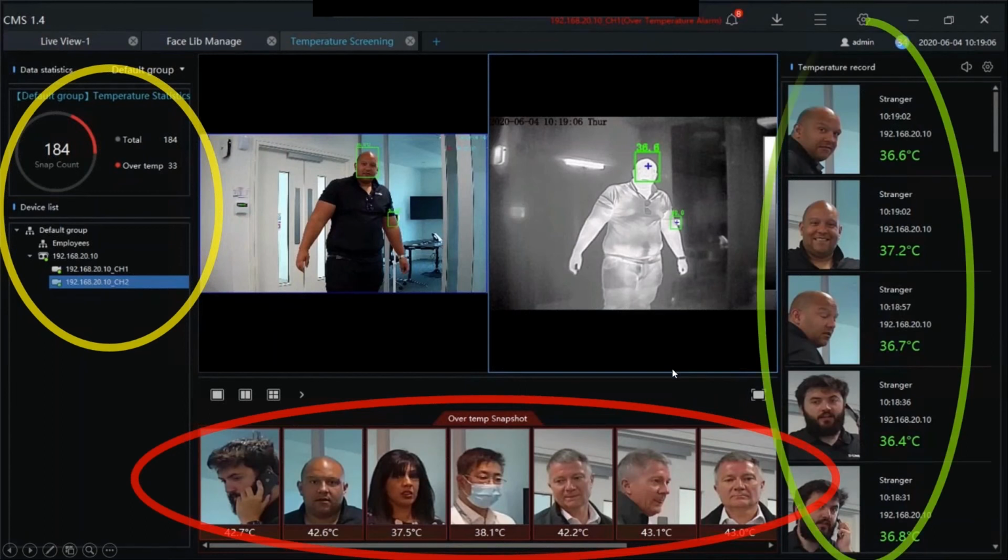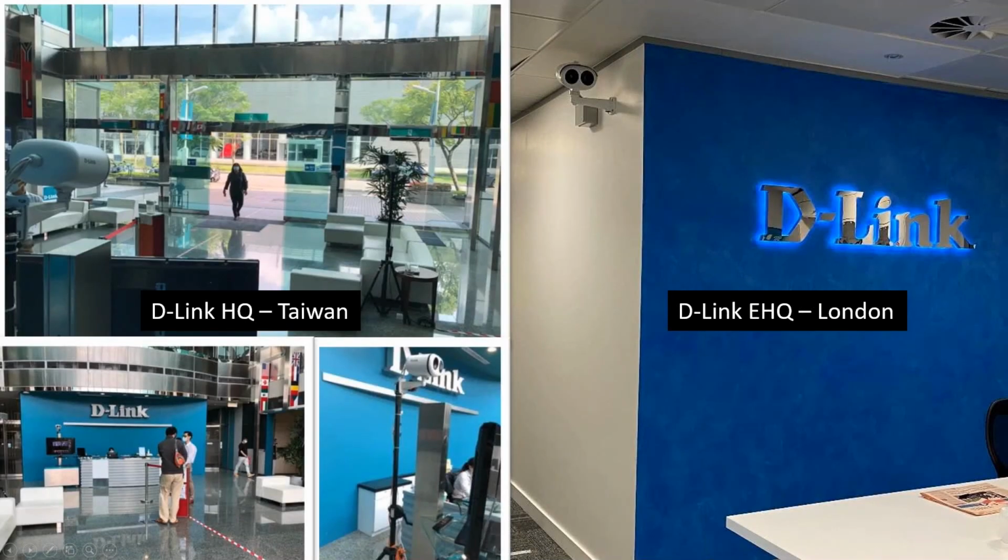And you can see over here on the right hand side a very smiley mark. These are just the full records of everybody's temperature who has come into the office on that day. Okay. So now, just to show how the system looks.